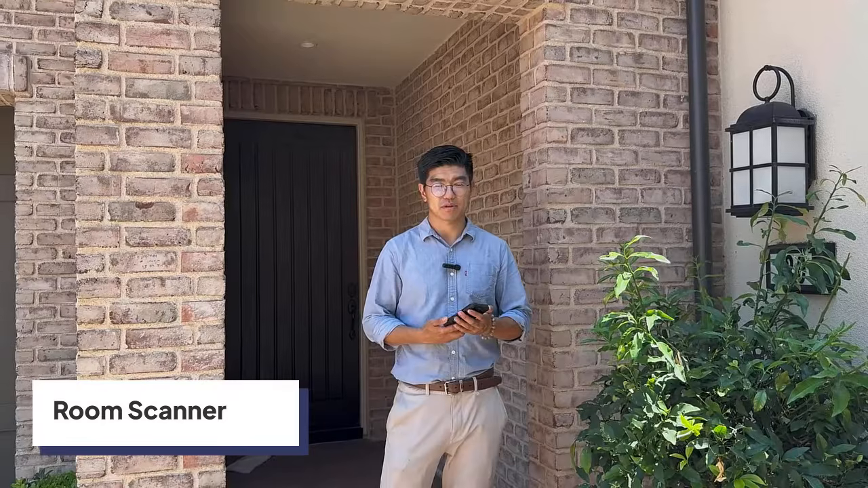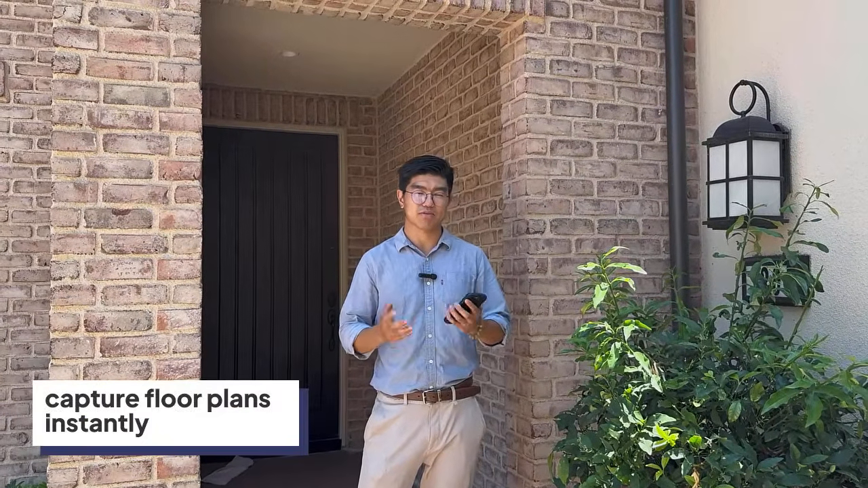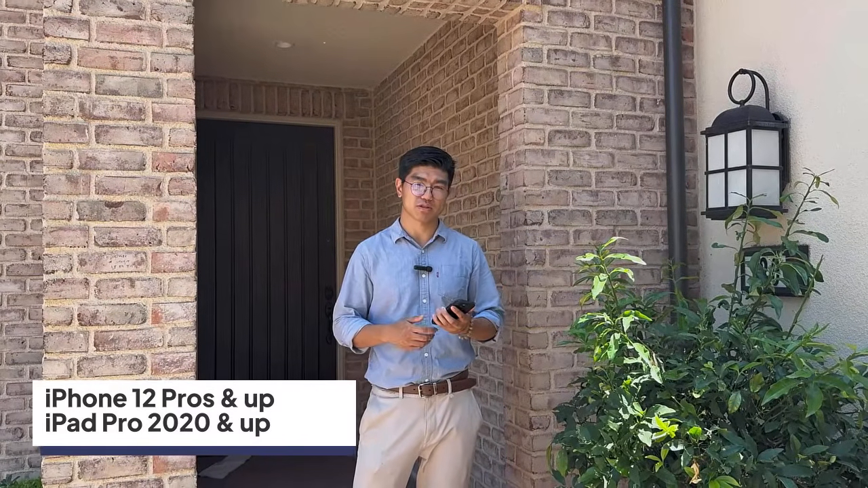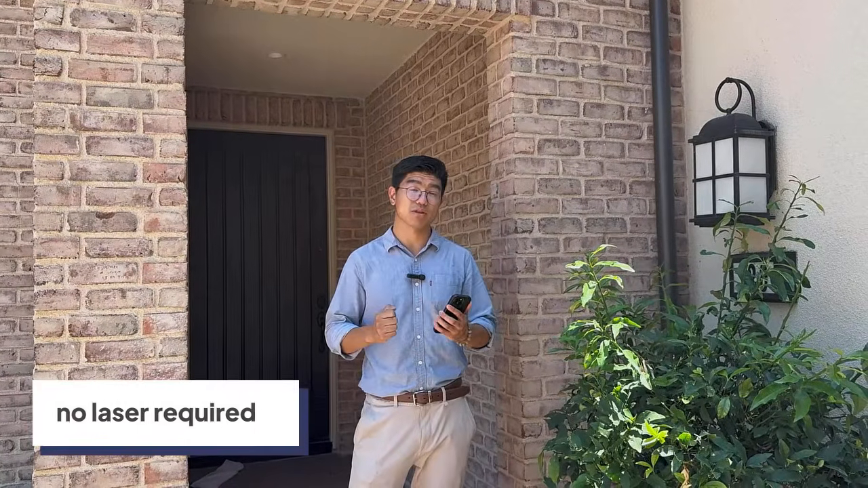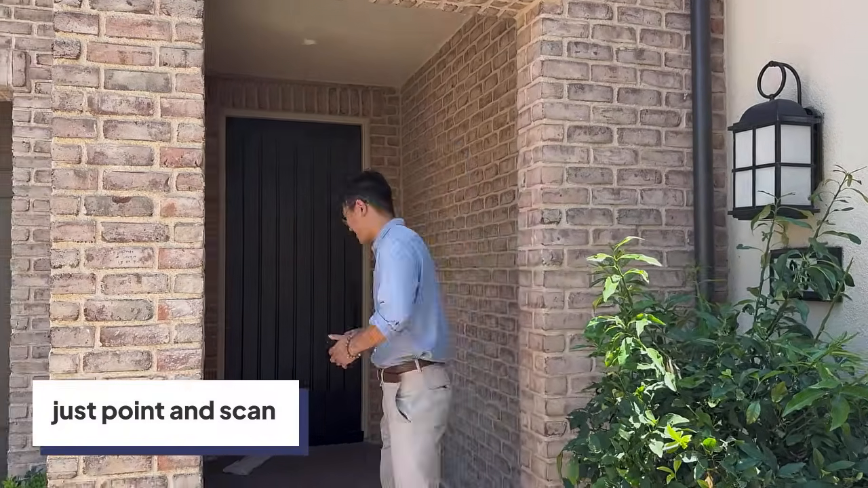Hey, I'm Alan, and I'm going to demonstrate how to use our Room Scanner app, which is available only on LiDAR-enabled devices, to measure this house right behind me. If you don't know what Room Scanner is, it's essentially an AR type of measuring system that we've developed. You can simply use your phone's camera and LiDAR scanner to scan the rooms pretty easily, without the need for a traditional Bluetooth laser like we usually use with our other apps.